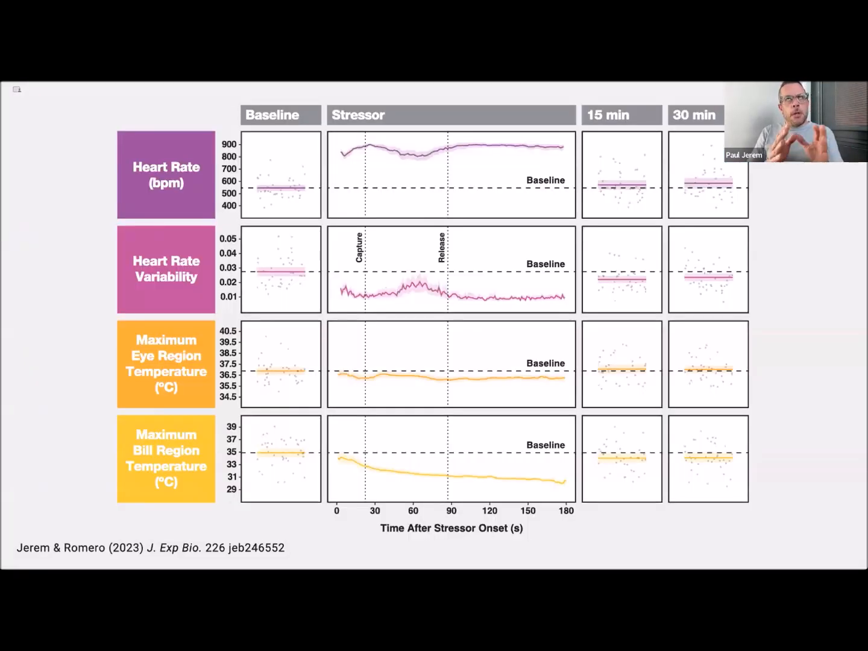I'm still finishing up the metabolic rate experiments, but I've just published these first acute stress results. And this plot shows the mean cardiac and surface temperature responses of 17 captive adult house sparrows to capture and handling during 38 experimental runs. In the first column, we have the mean baseline values measured for each trait immediately before the experimenter entered the bird room. And then in the second column, we have the mean continuous response during the 3 minutes that the experimenter was in the bird room, during which they caught and then released the bird.